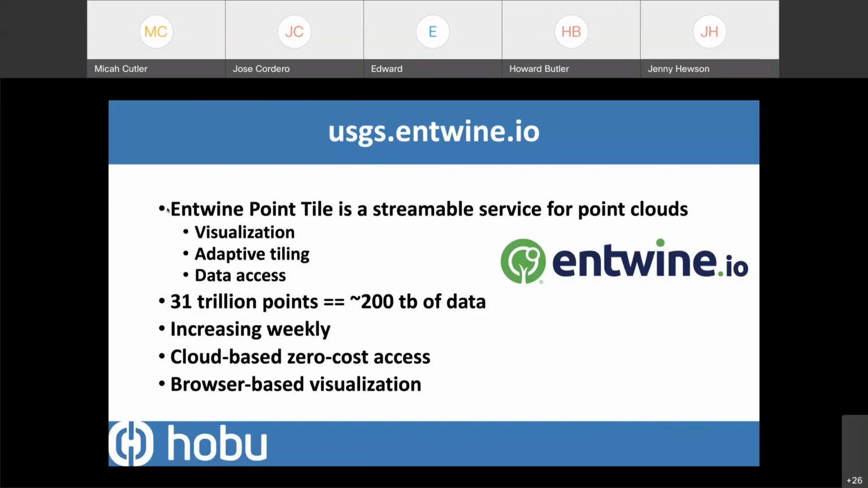And the nice thing about the website is it provides browser-based visualization. So if you just wanted to quickly look at data or make some determination whether it's suitable for what you're trying to do, you can. But it's also a really significant data service that software can access and do things with.